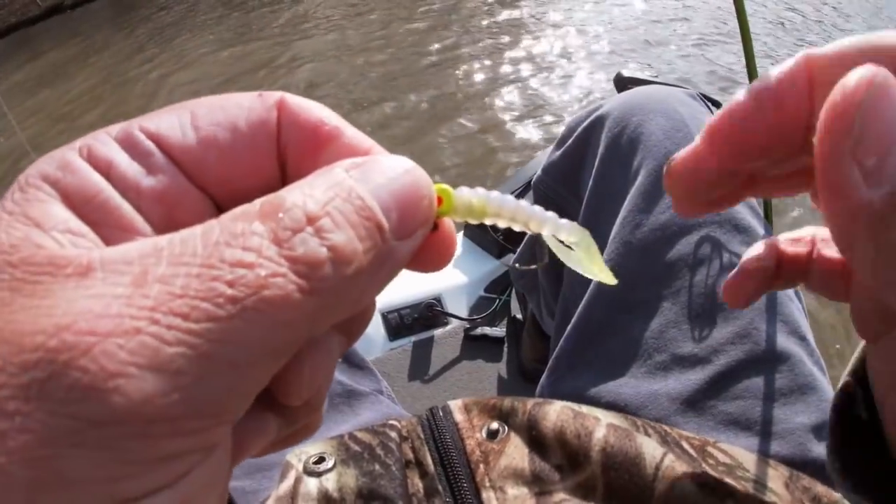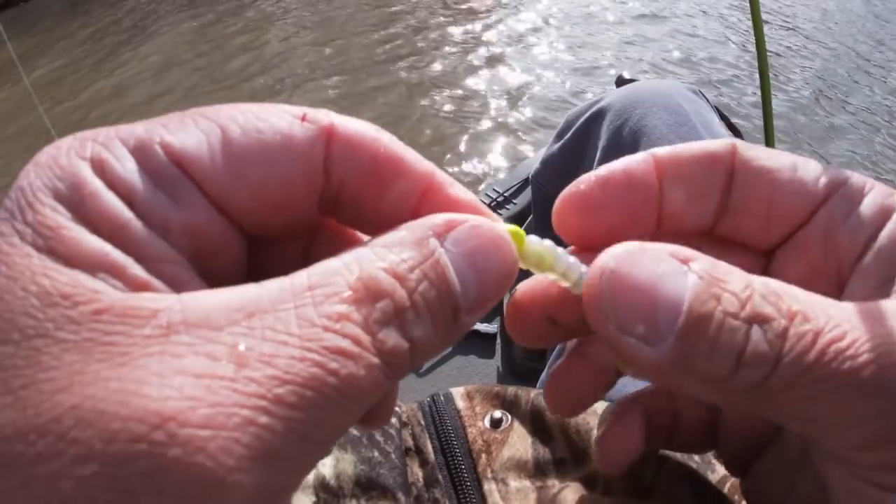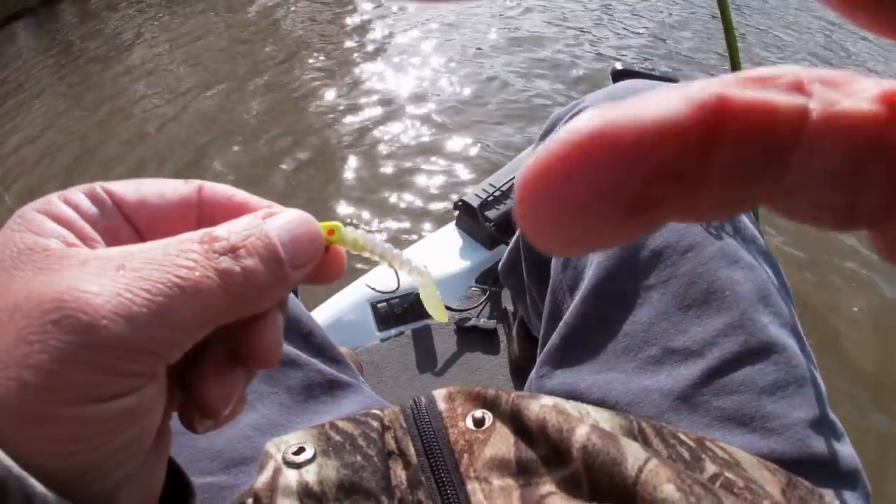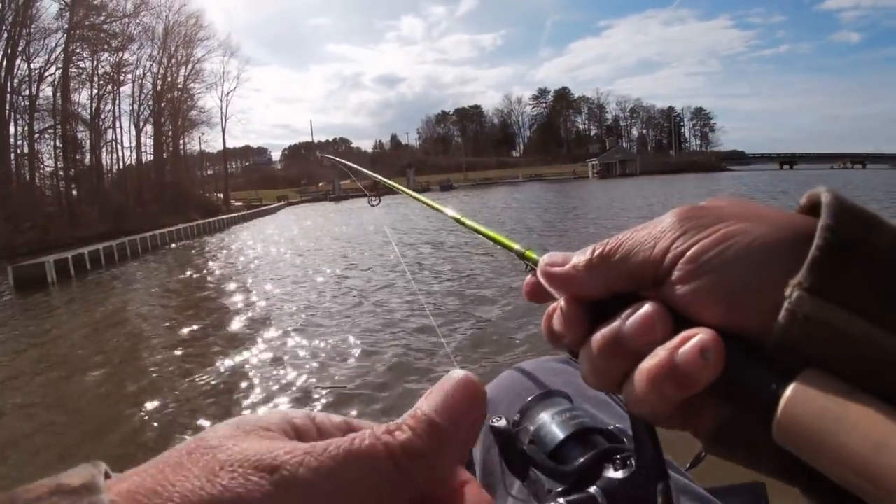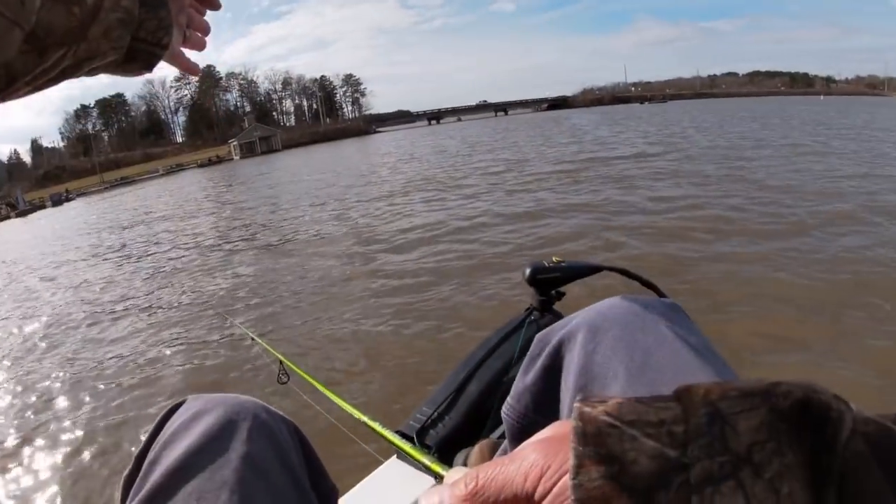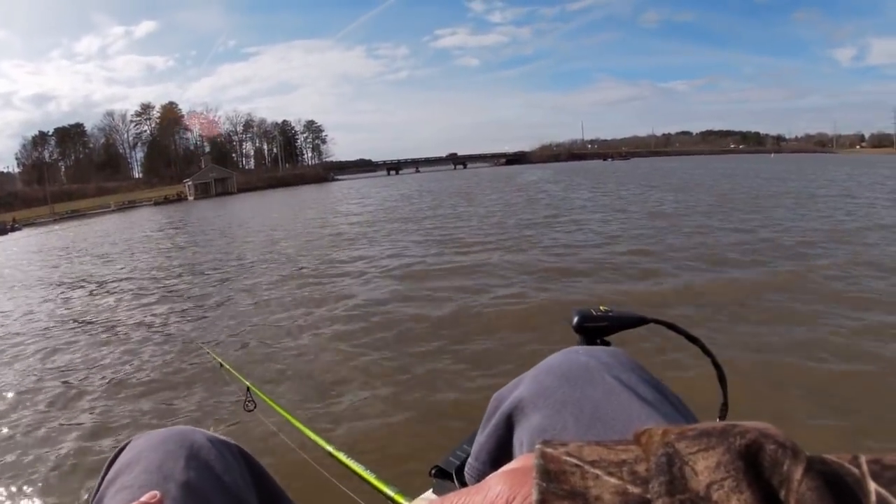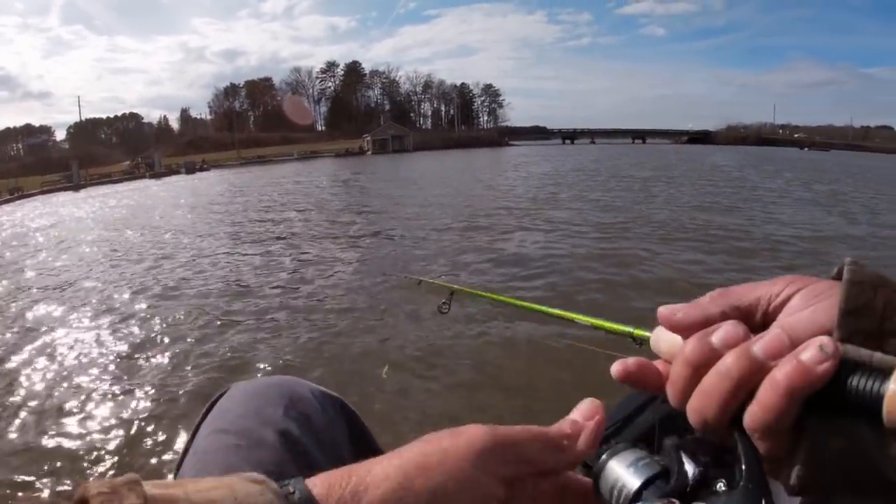Now you notice this Kalin's, I picked that lighter color. That's I think a 1/16 ounce head in the yellow, and you know that yellow always shows up good in that dingy water. All right, right that direction right there. I'm gonna swing the boat out a little bit, right up kind of towards where that end of that bridge is. That way. A little bit further.